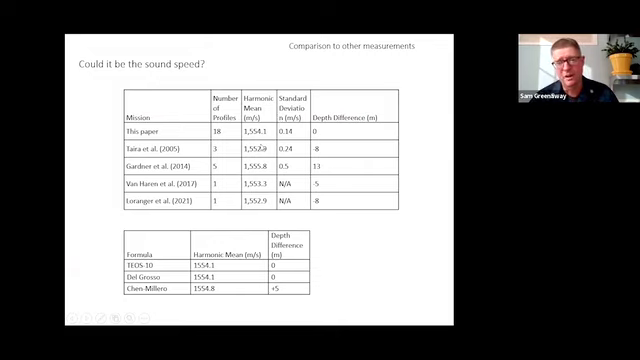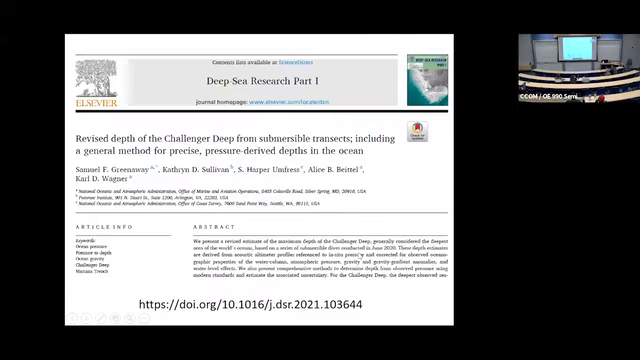There are differences in the harmonic mean, but the depth difference, Gardner used the fastest profile, is not sufficient to explain the 50 to 60 meters difference, nor are the different equations for sound speed that the various authors have used. So that remains unexplained.